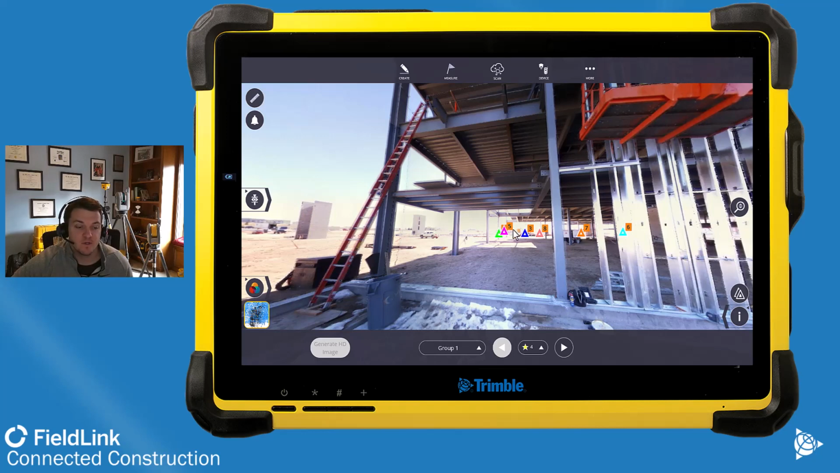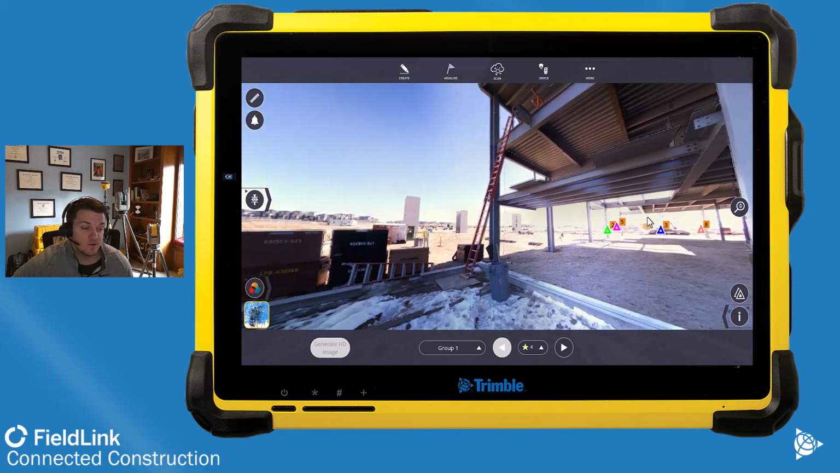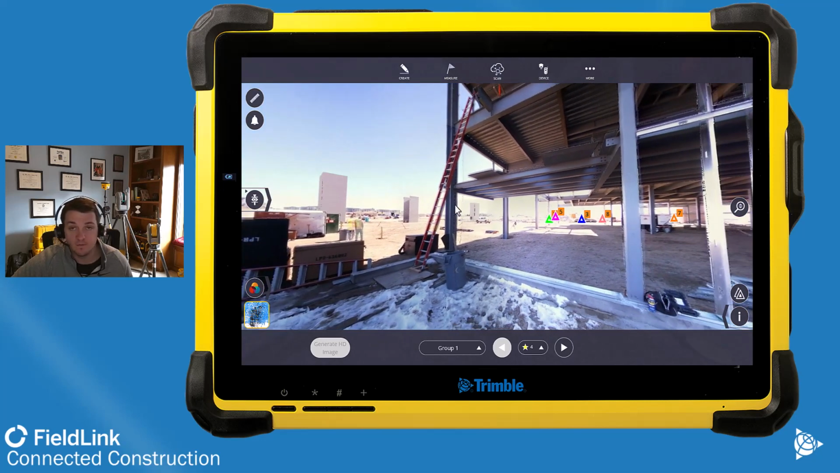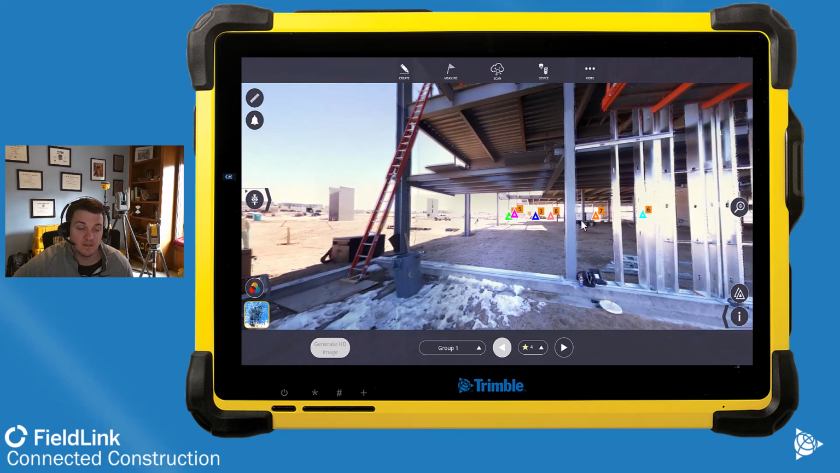With FieldLink 6.9, we now have improved inspection analysis features. Here you can see where this scanner was tied into control with a resection and these paddleboard targets. That took about 5 minutes and hopefully would be less than a 16th of an inch. We then collect 6 other scans in about 2 minutes.